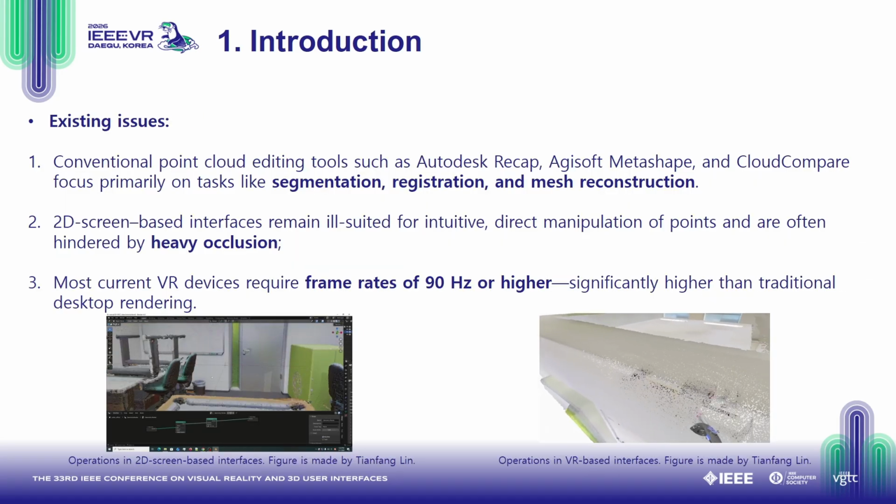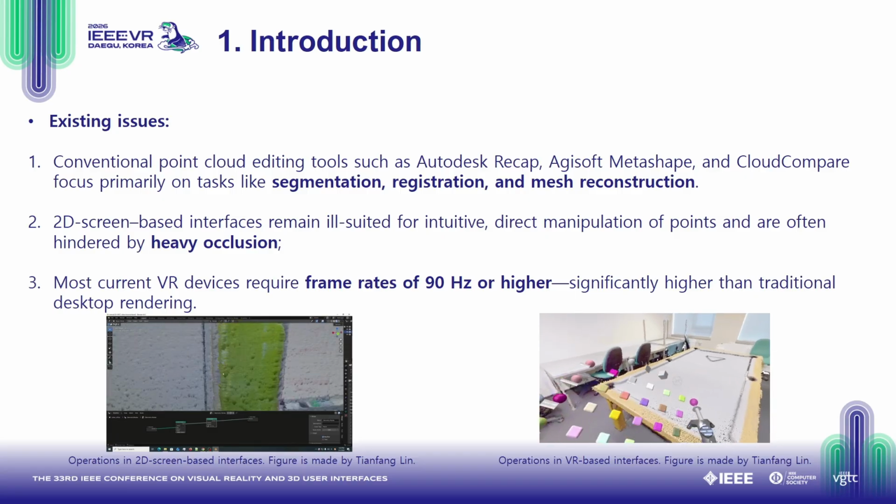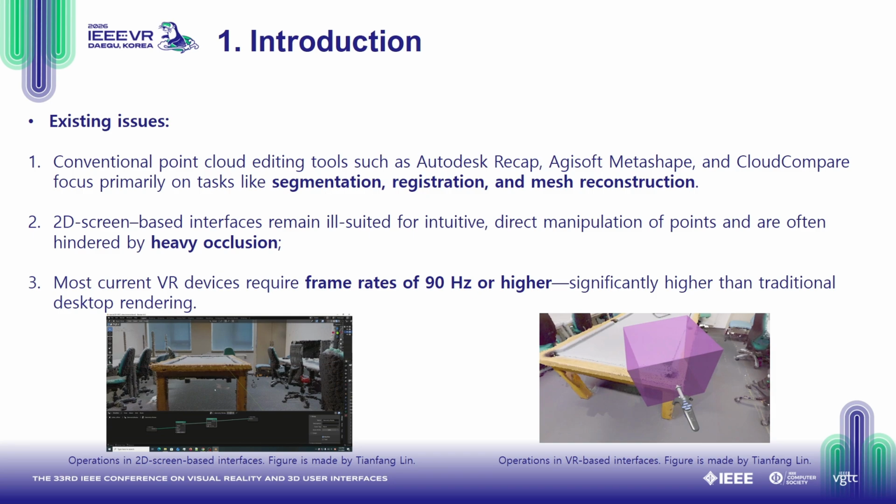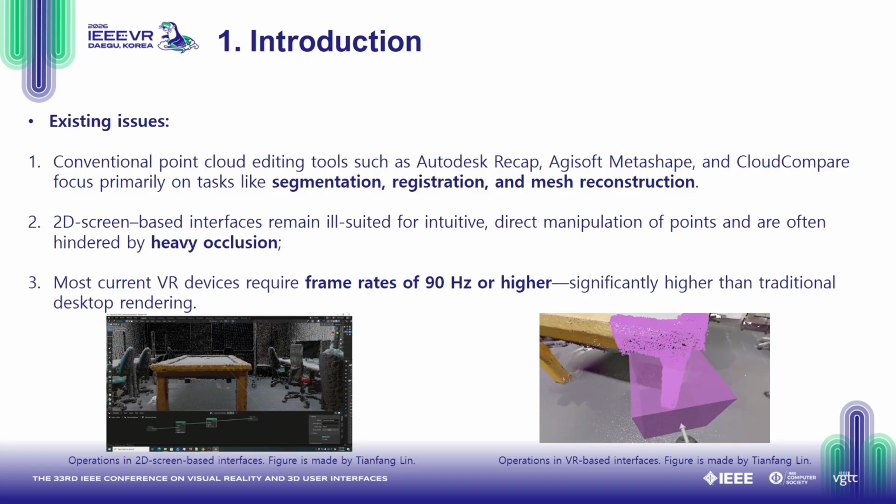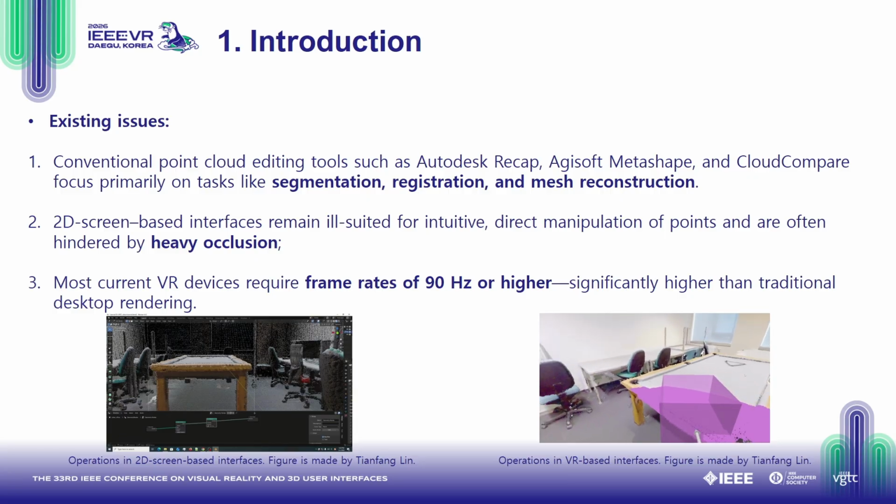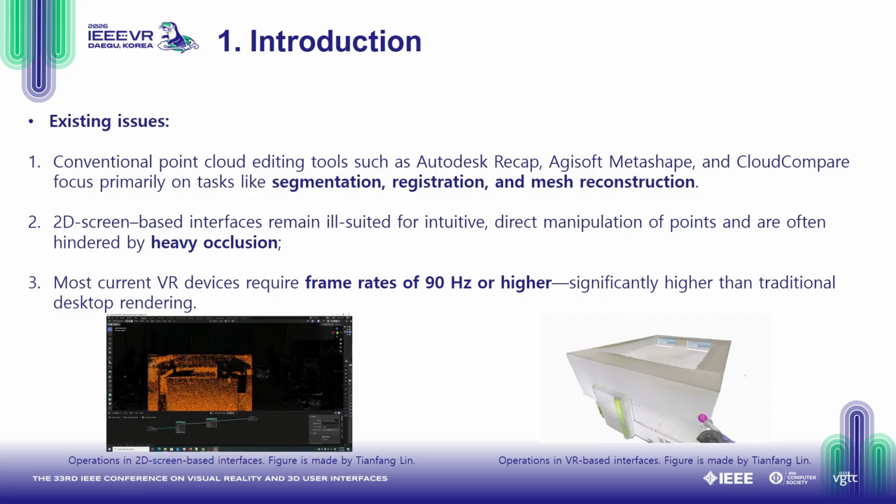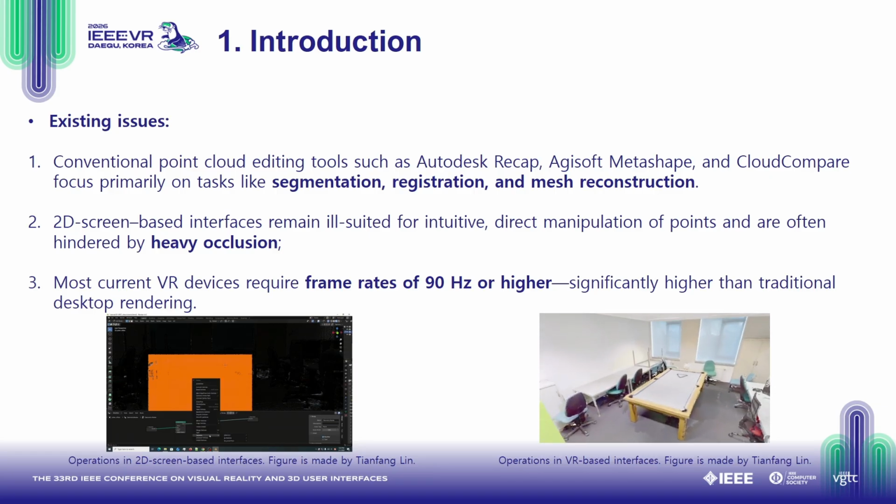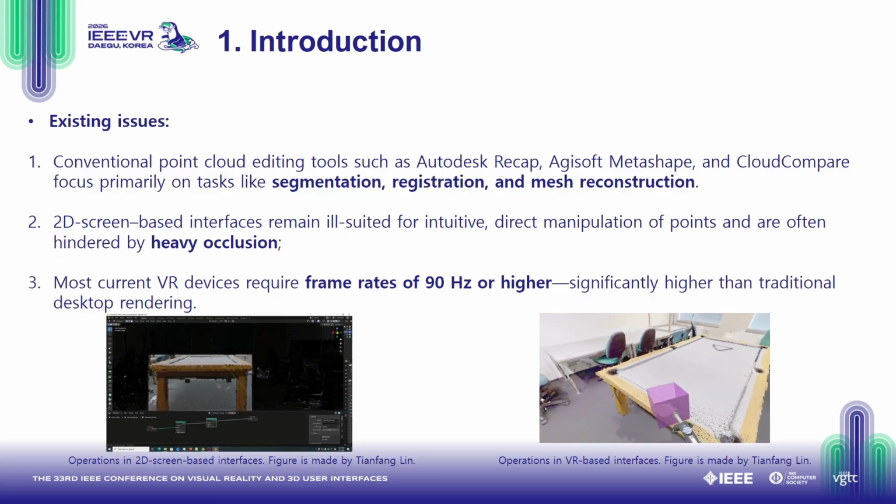Several issues exist in authoring point clouds. First, conventional editing tools focus on tasks like segmentation, registration, and mesh reconstruction. Second, 2D screen-based interfaces are often hindered by heavy occlusion, as shown in the left figure. Further, VR could help users select points with depth perception, but it requires high frame rates of 90 Hz or higher. For large point clouds over 100 million points, providing instant visual feedback is very difficult.